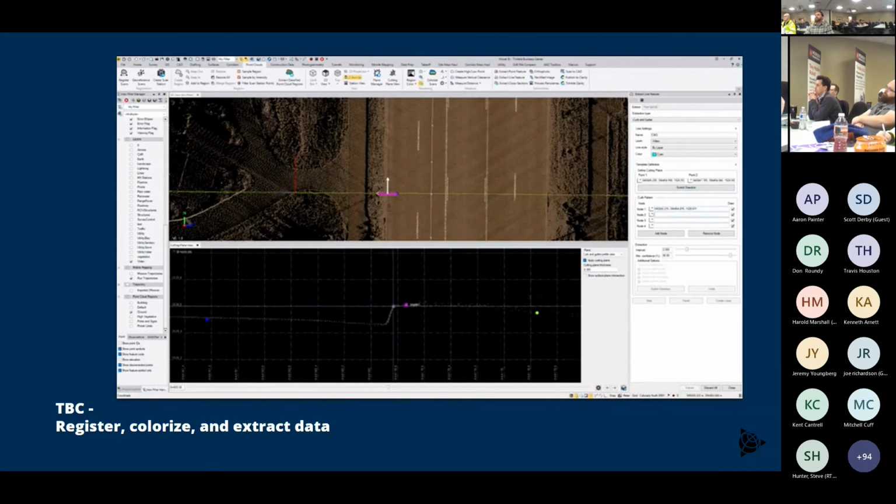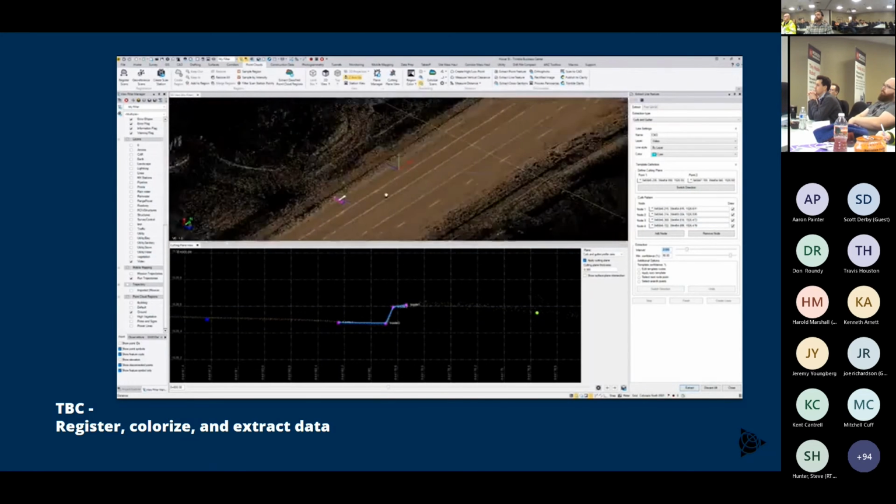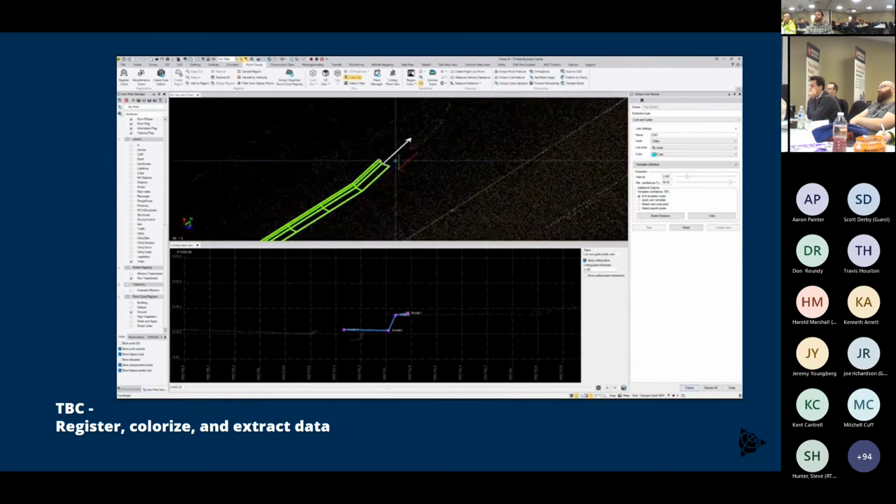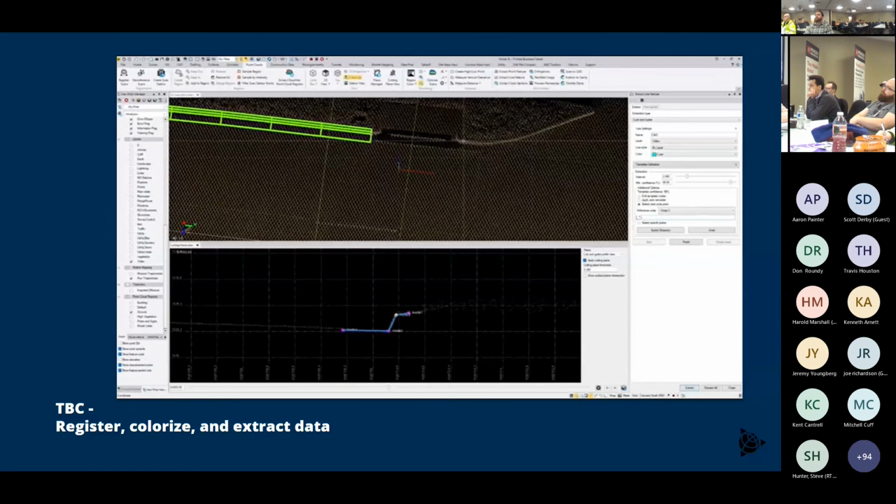What I'm highlighting here is the curb and gutter extraction, which actually works great with mobile mapping data because one benefit is you have a very consistent density compared to static scans where you might have high then low density. So a lot of these extraction tools work great with mobile mapping data because they have a nice consistent point cloud to work with.